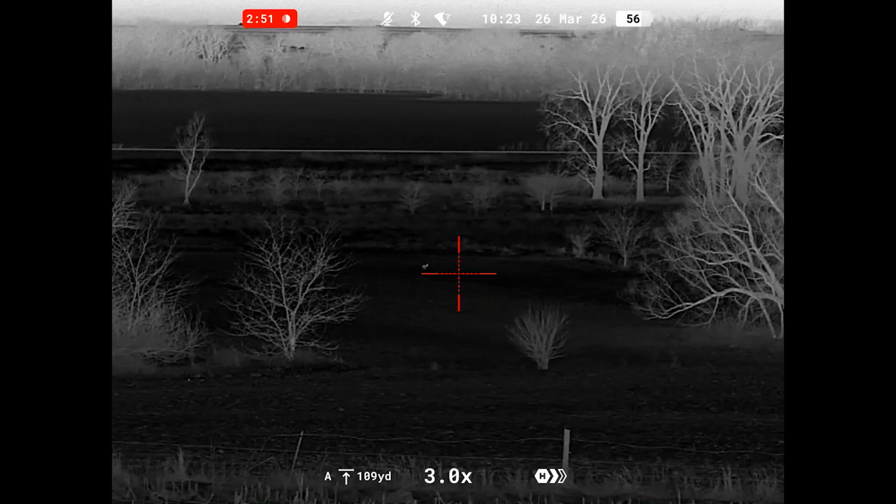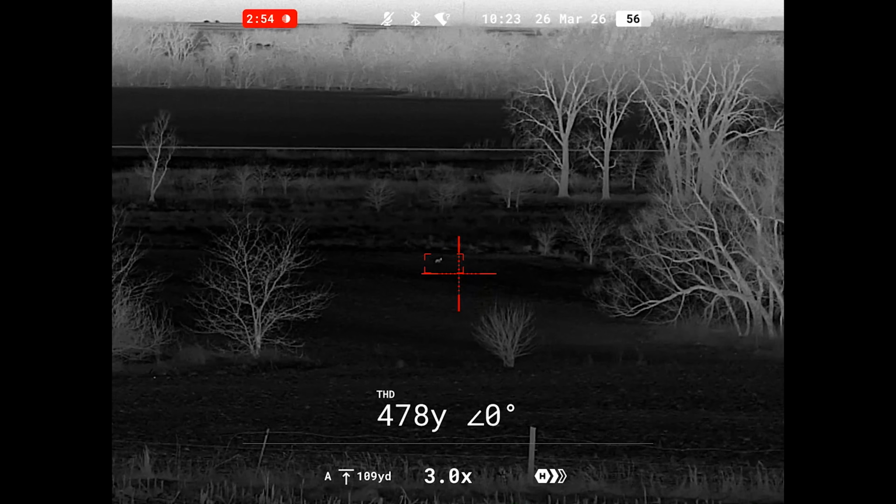We call it suggested point of aim because you need to put in the proper data, otherwise it will not calculate true, and you will miss and you will hurt something. That is not what we want. We want to make a clean, ethical kill. So make sure, if you don't know how to use it, to have someone help you figure out how to use this function. Another great benefit with an LRF, if you're getting into some more advanced hunting, I would call it, is that in some cases you not only need to figure out the range, but you need to figure out the size of the animal.